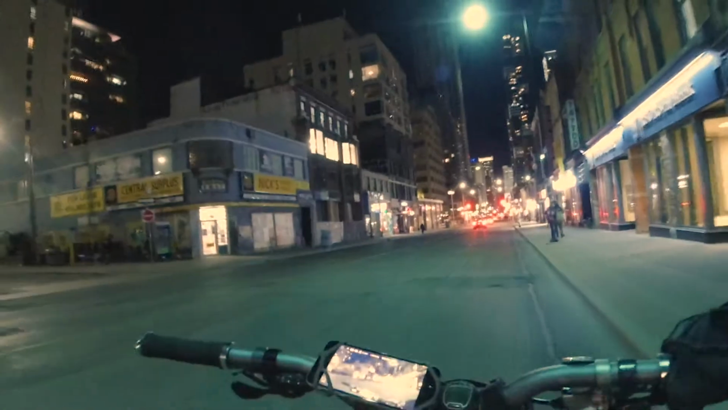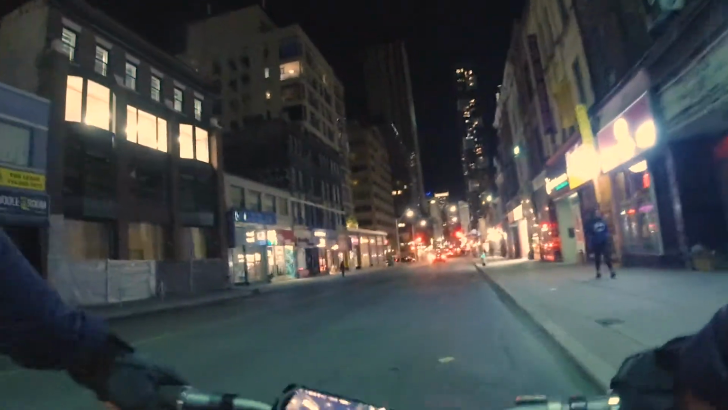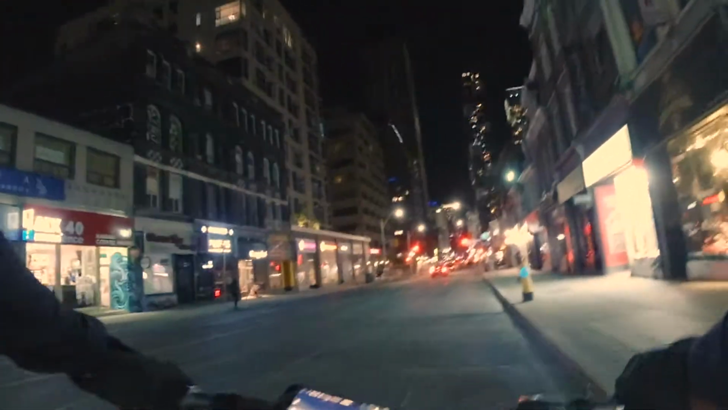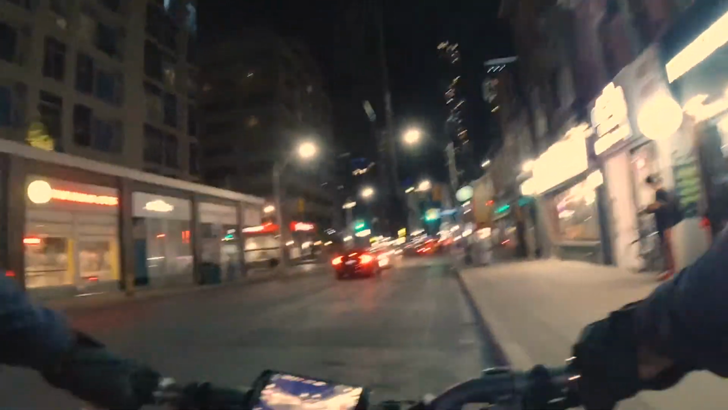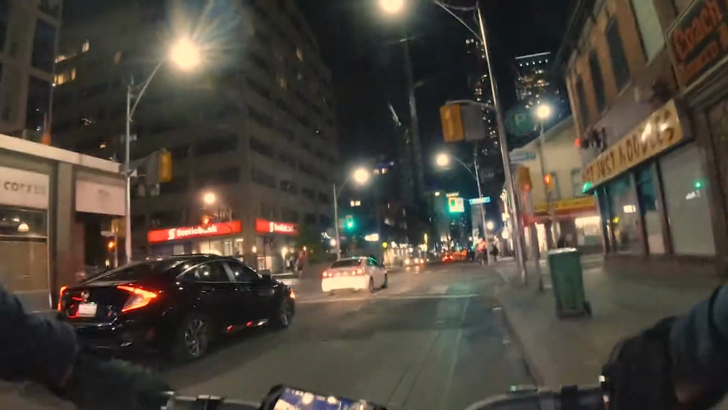Wow, that's crazy. All right, I'm gonna turn on the next street, which is College. We're gonna try College at night. There's a bunch of bars and patios there too, and we'll see how crowded Toronto is on a late night. Bouncy ride through downtown Toronto.